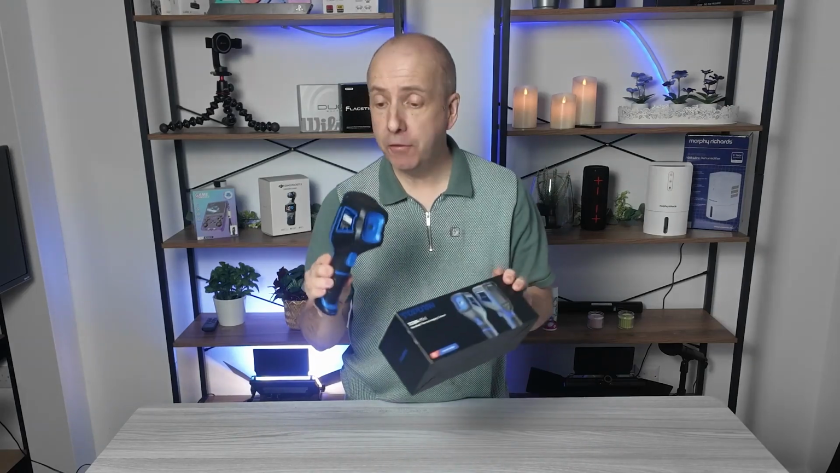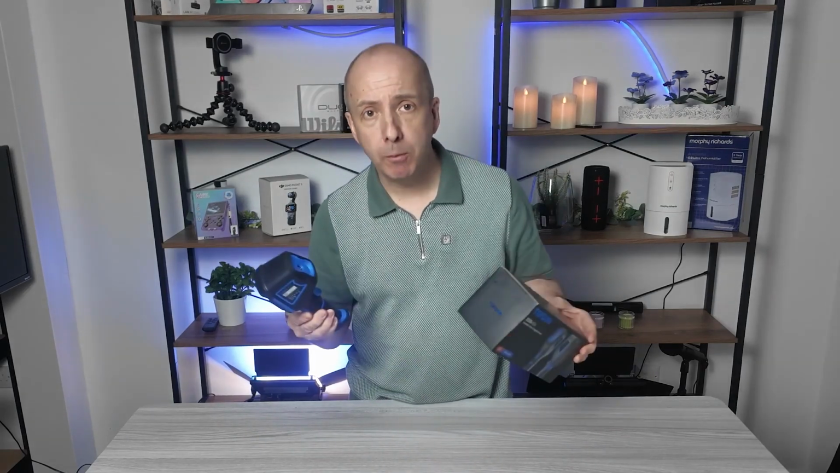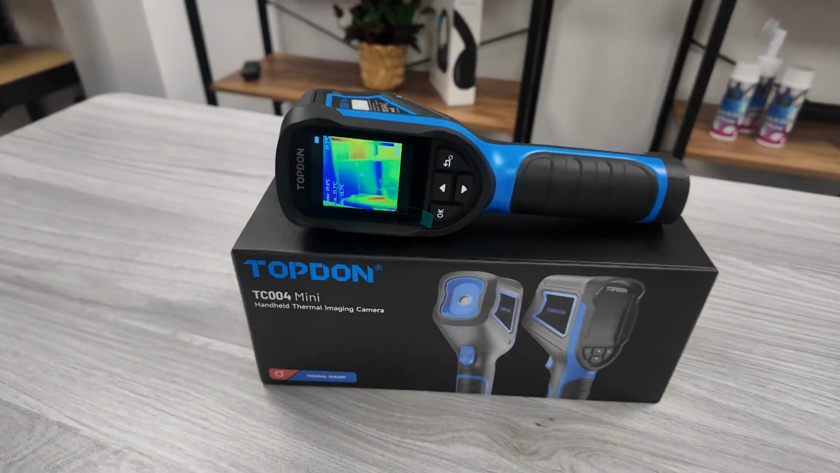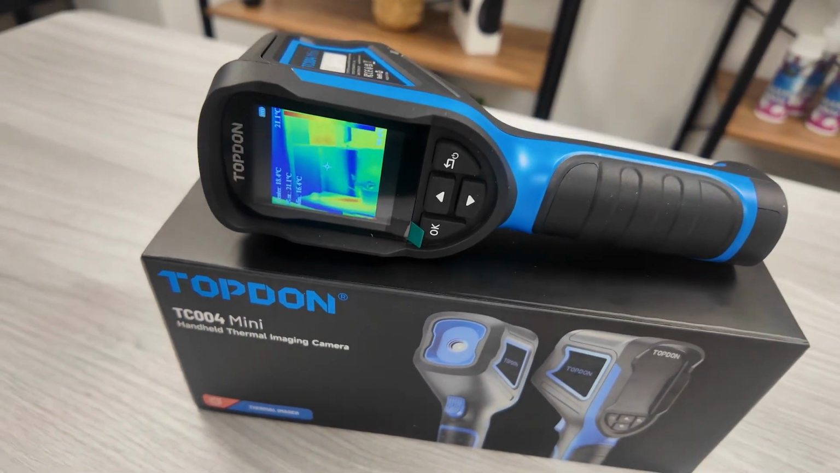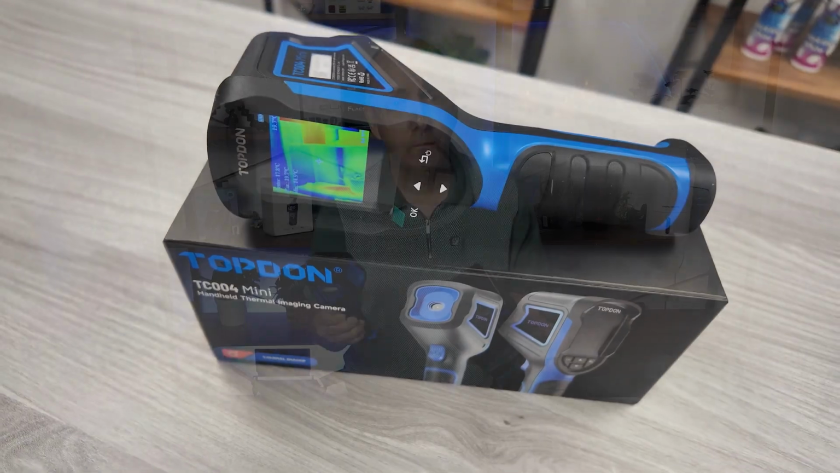So if you're thinking about buying a thermal imaging camera, then you probably have a specific need in mind for it. But there's actually a ton of applications that you can use this on. If you don't know what a thermal imaging camera is, basically this device will detect heat sources that the human eye cannot detect. It can save you loads of time on fault finding around the home, in the workplace.